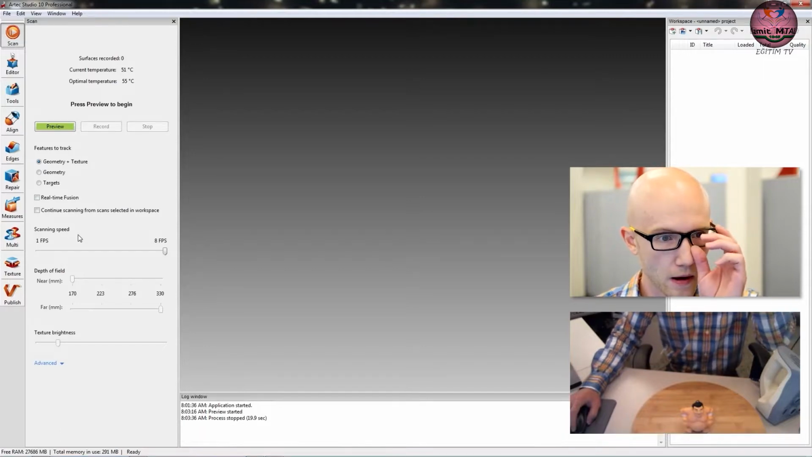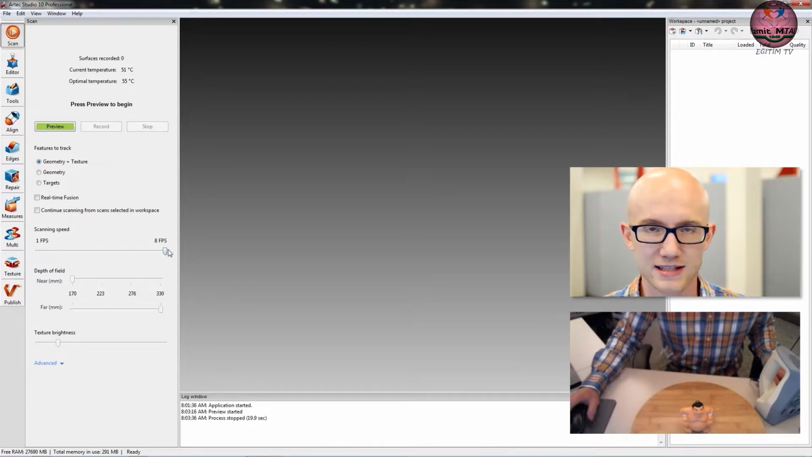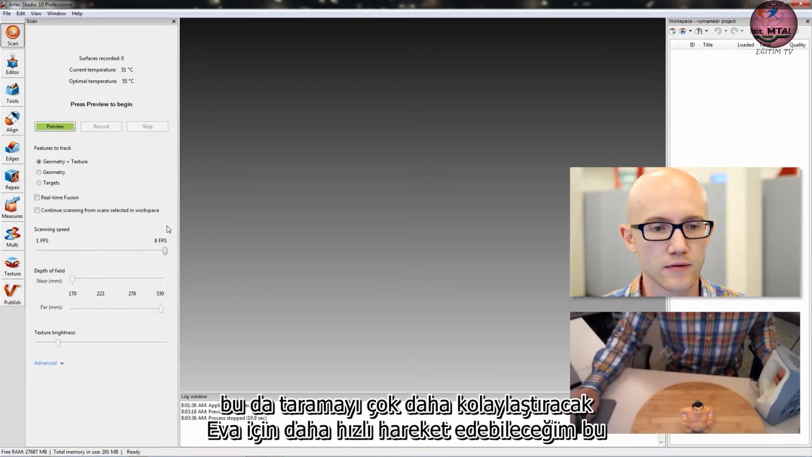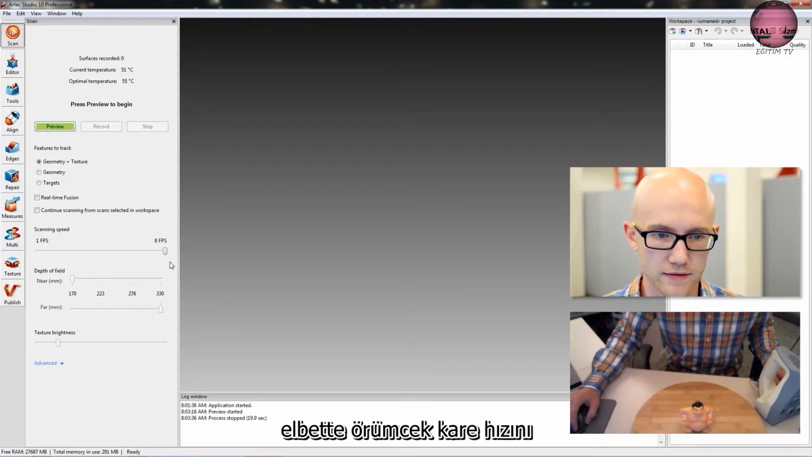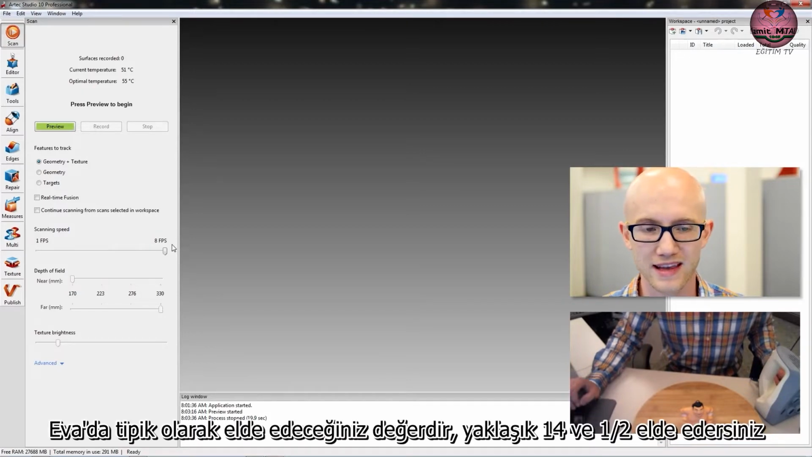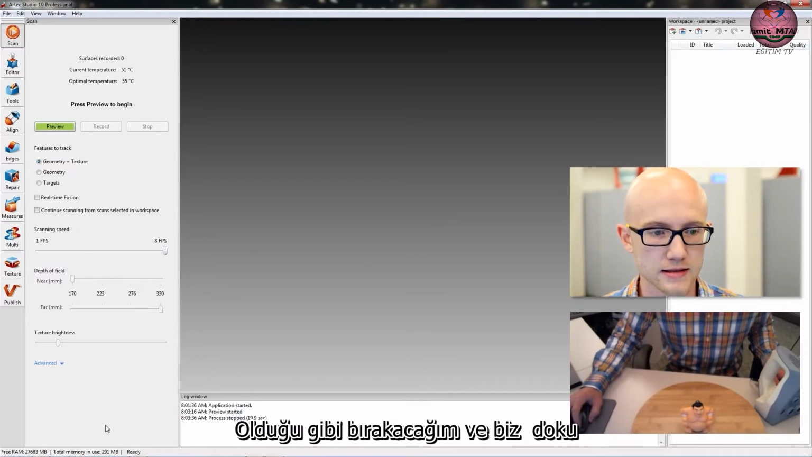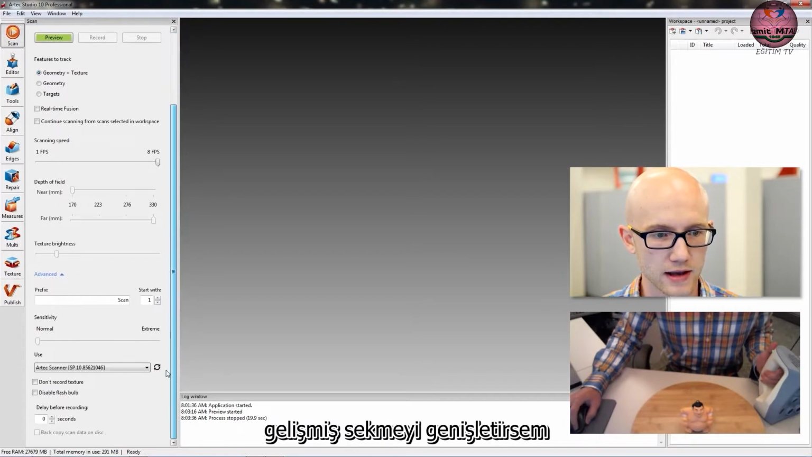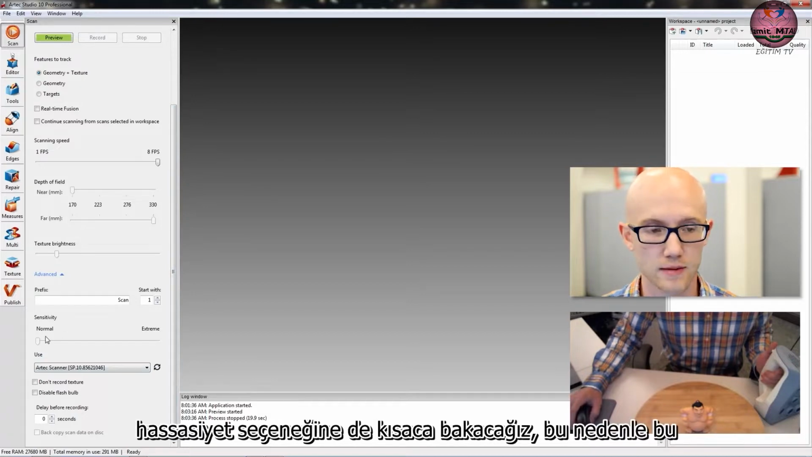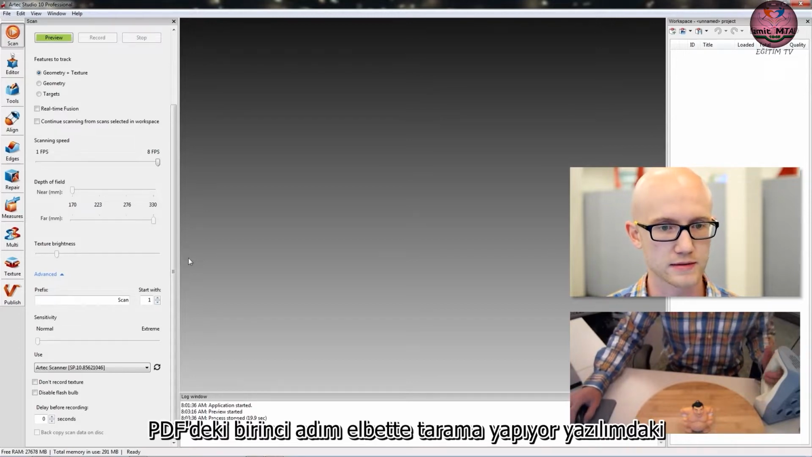For my scanning speed, I'm going to leave my frame rate as high as possible. That will make scanning much easier. I'll be able to move quicker. For the EVA, this of course is showing the Spider frame rate, which is about 8 frames per second. 7.5 is what you'll typically get on the EVA. You'll get around 14.5, 15 frames per second. Depth of field, I'm going to leave right as it is. And we'll talk about texture brightness, and then if I expand this advanced tab, we're also going to look at the sensitivity option briefly. So step 1 in that PDF is scanning, of course.